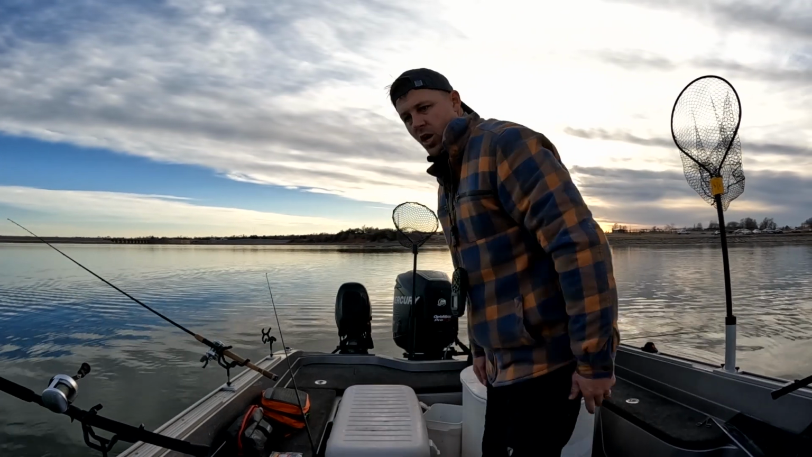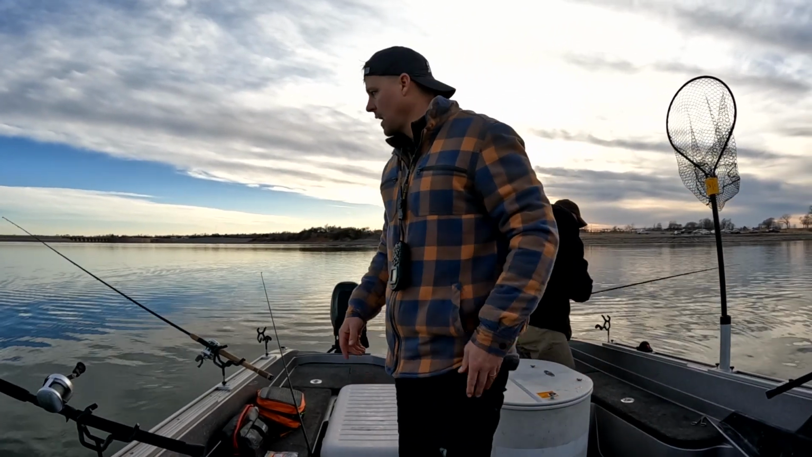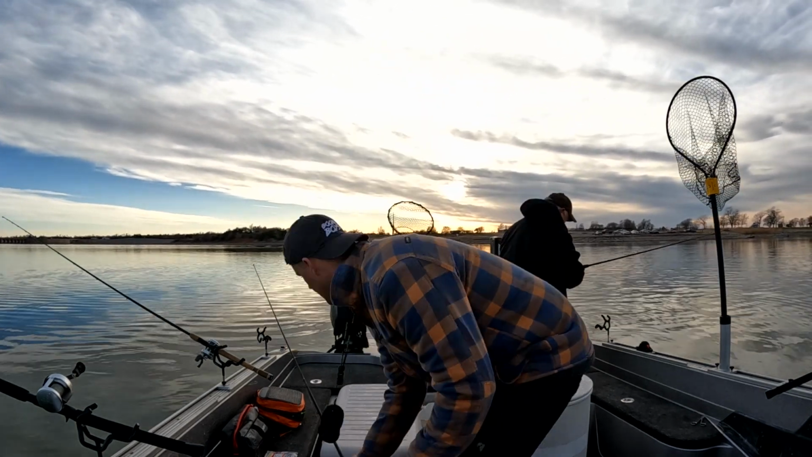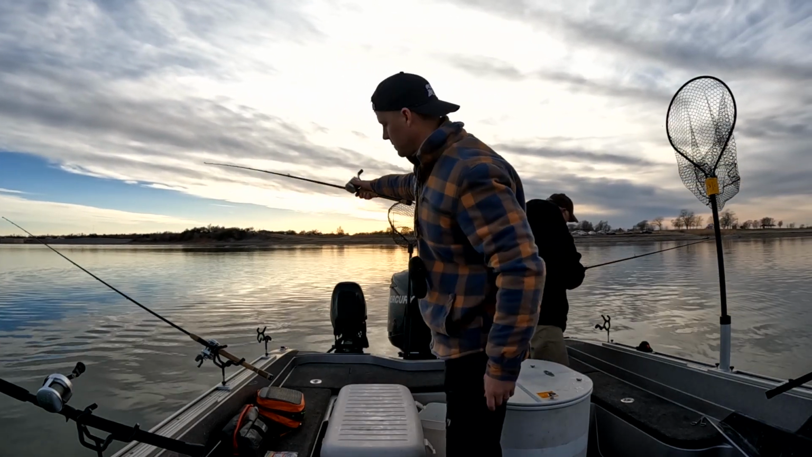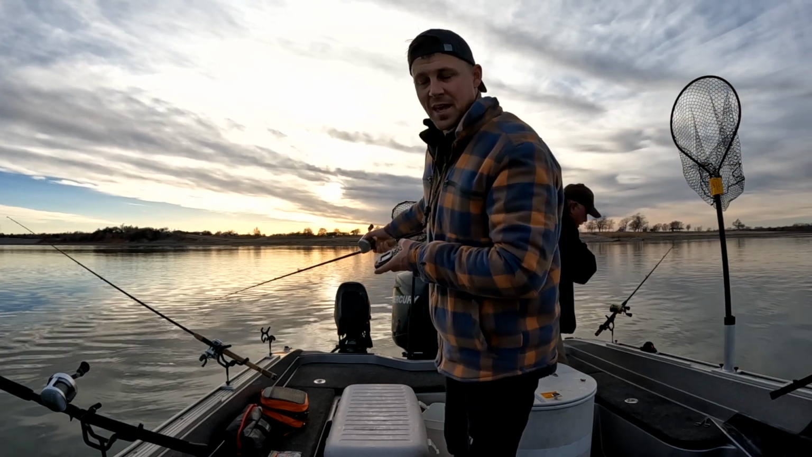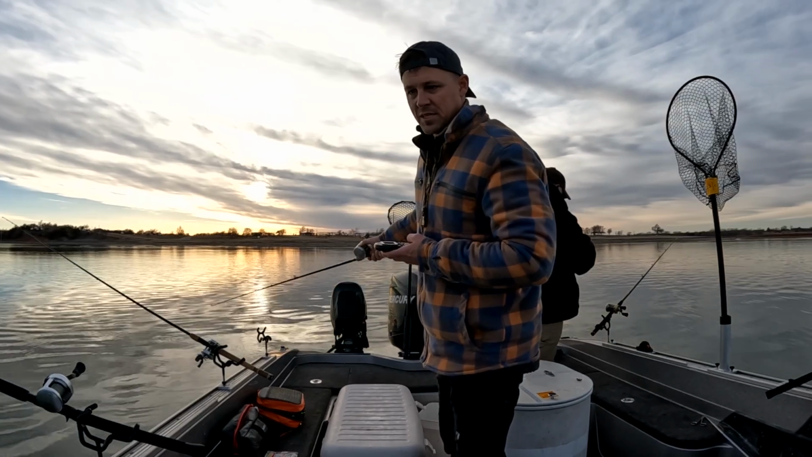You know, just towards the end of dark right here. So I'm gonna switch to another smaller head, put the same bait on here, and we're gonna see if we can't load the boat up. We've been promising some friends some fish for a while, and we haven't been able to make good on our promise. So I'm seeing some good fish on graph.